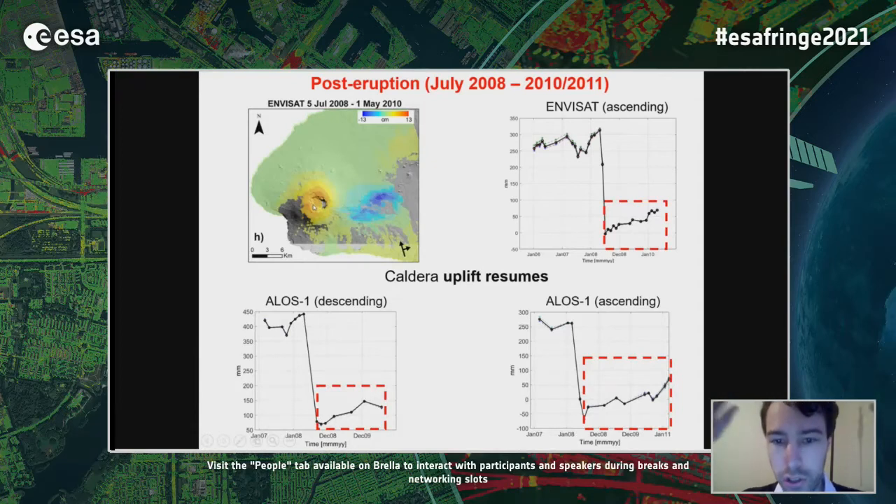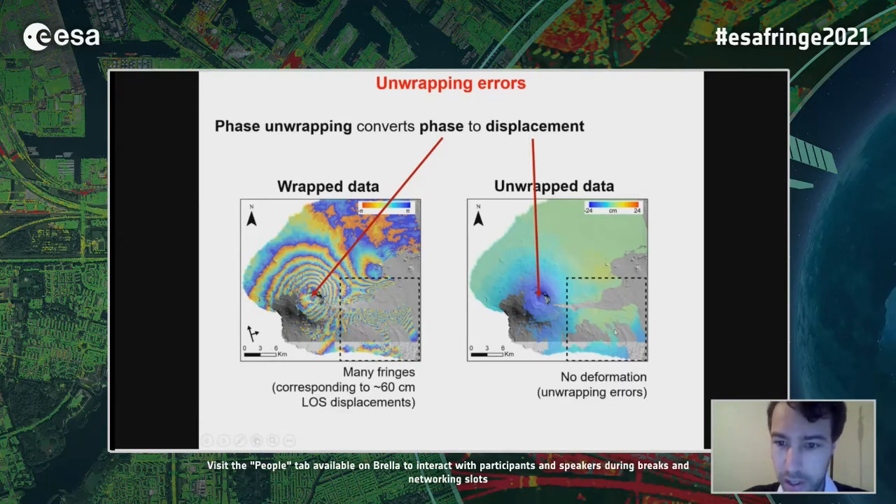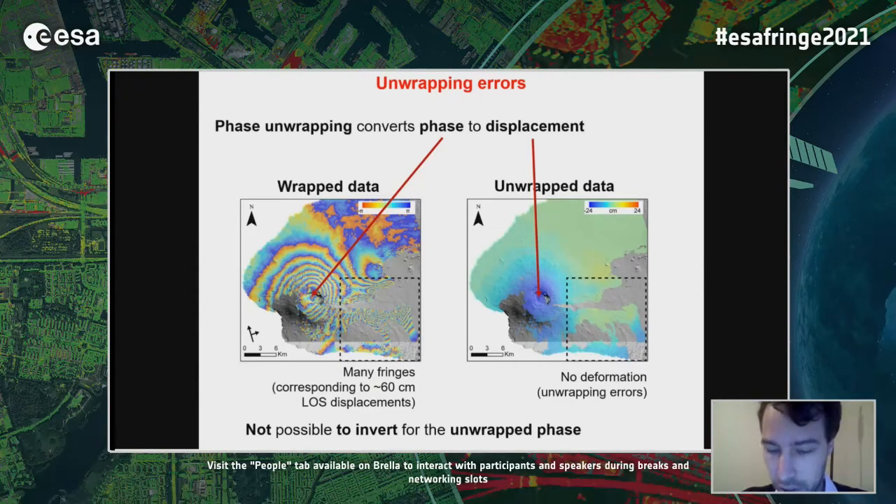To understand which sources caused the observed deformation, we inverted InSAR data for possible magmatic sources. However, the inversion was complicated by the occurrence of unwrapping errors in some of our InSAR data, as is evident in that zone where we have a lot of fringes, but in the unwrapped data we don't see deformation. So these errors do not allow us to invert the unwrapped phase as is usually done, as the unwrapped phase is affected by errors.